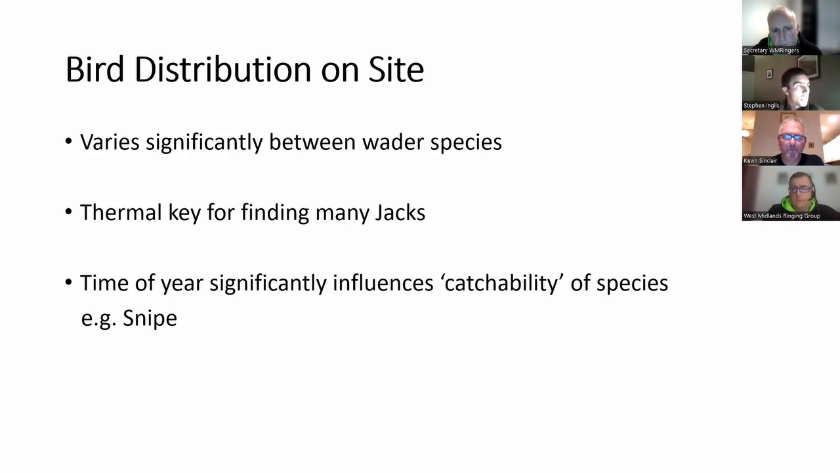Just finally on this slide, the time of year, and I think many other ringers that do similar work will have picked up on this. The time of year influences how catchable some species appear to be. For snipe in particular, as Kevin mentioned, in September and October we had pretty good success catching snipe.